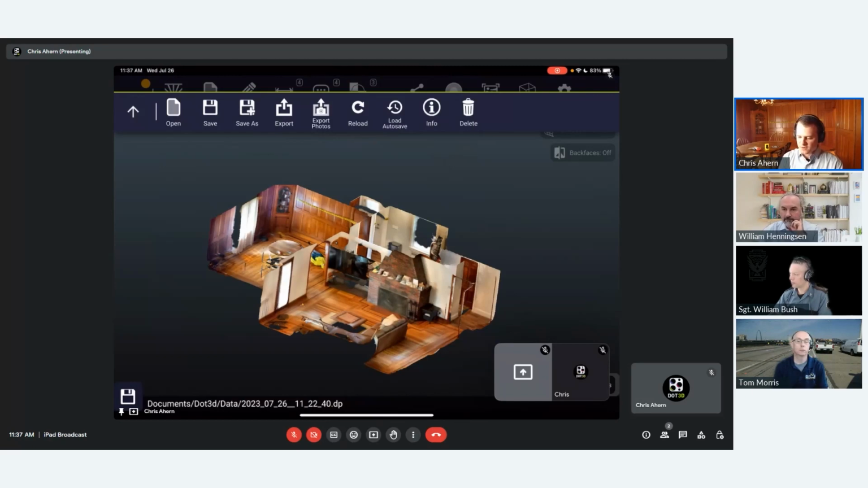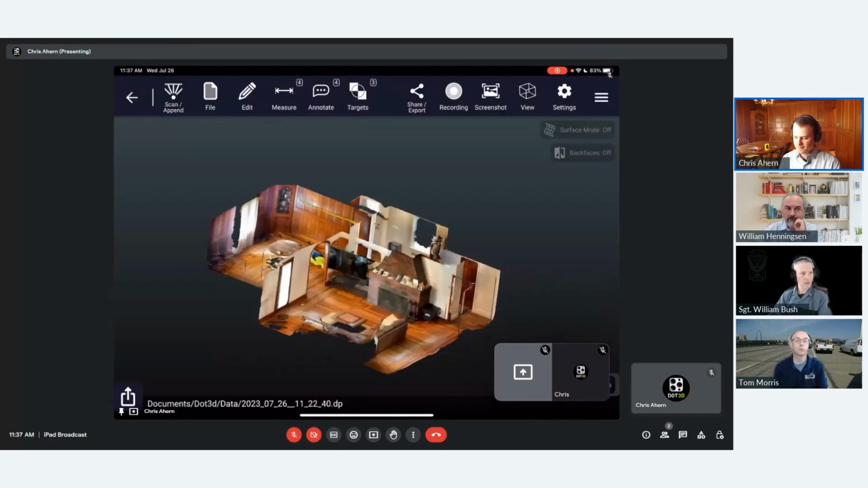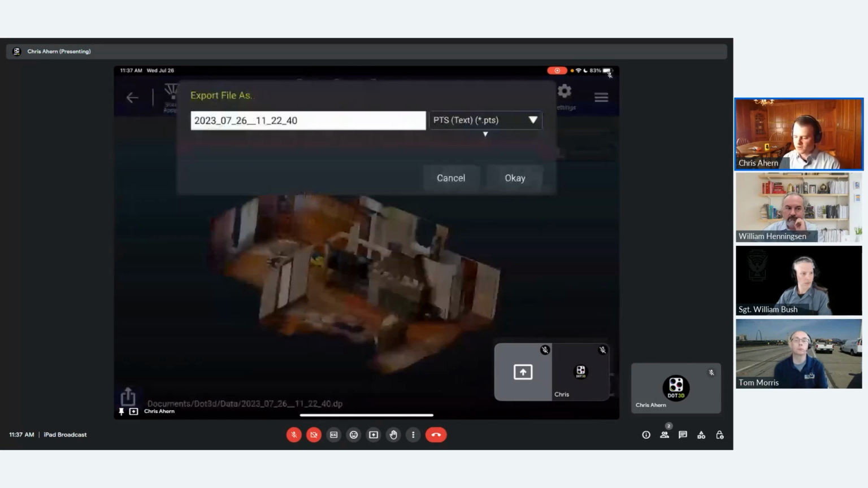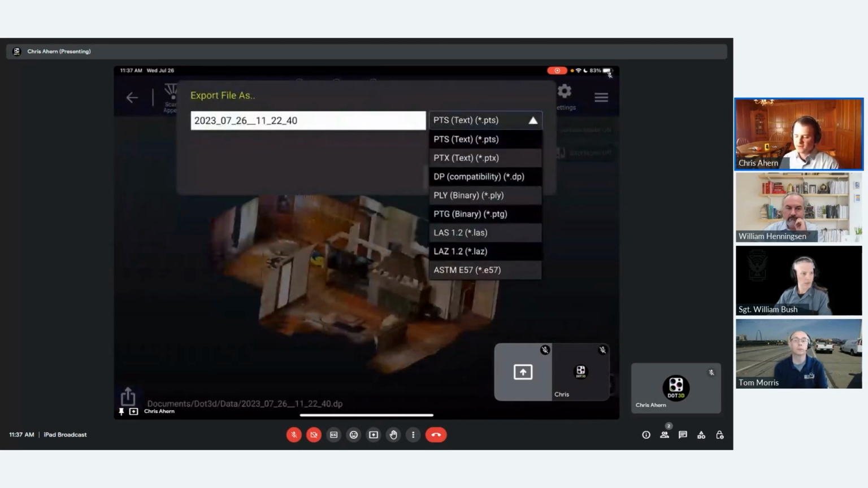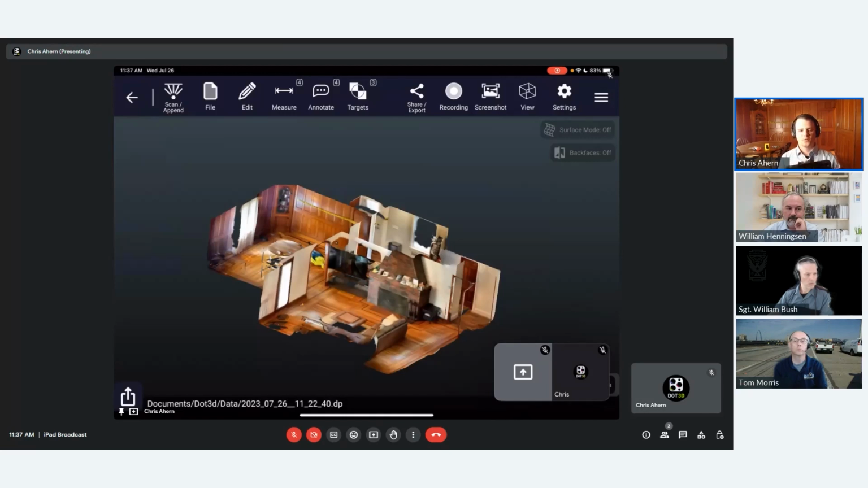In this case, we're just going to go ahead and save our scene into the DP format. And then we'd be ready to export to our chosen point cloud format if needed, or in many cases, keep it in the DP format to go into Dot3D Edit on a PC or into many of our partner applications who are reading the DP format already. So that covers today's quick demonstration. Thanks for tagging along with me as I move through the scene on the iPad.